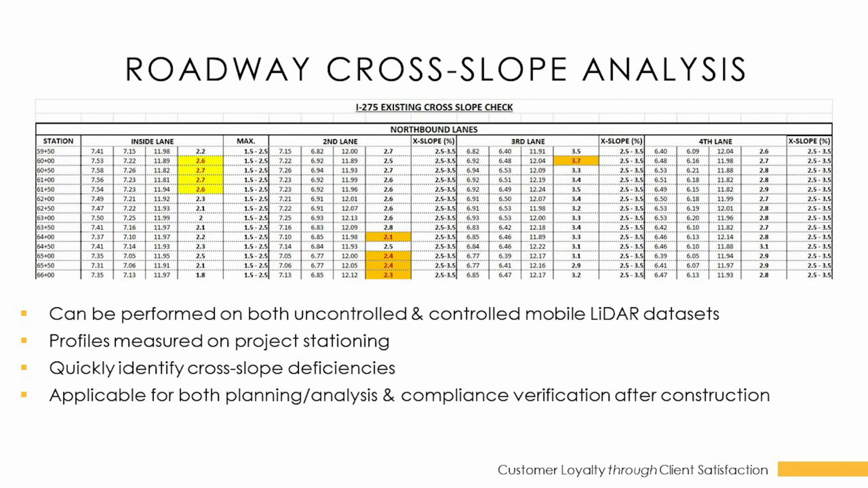And that's basically key because most projects, unless they're a profile milling project, it's mill a certain depth and then put it back. But if the existing conditions are out of the specified tolerances for cross slopes, that can be an issue. So this is a very beneficial tool that allows you to quickly identify cross slope deficiencies and also can help you analyze the profile of the roadway and identify deficiencies in that also before you actually get on the ground and start doing any work.